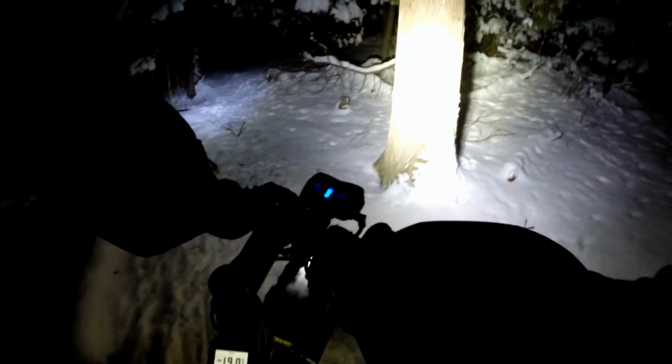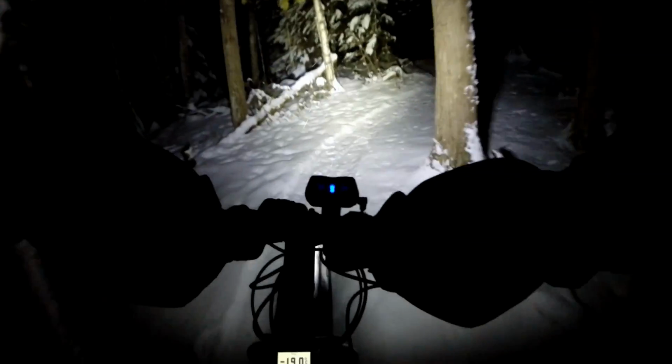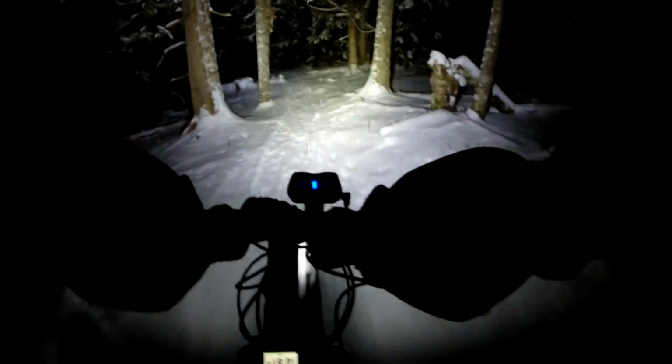The temperature now has dropped to minus 19 Celsius. We're feeling pretty good temperature wise. My toes, I can just ever so slightly feel a hint of coldness at the tips of my toes, but should be fine. Okay, we let more air out of the tires, and right away for this stuff, noticeably better. Mountain biking is all about air pressure.